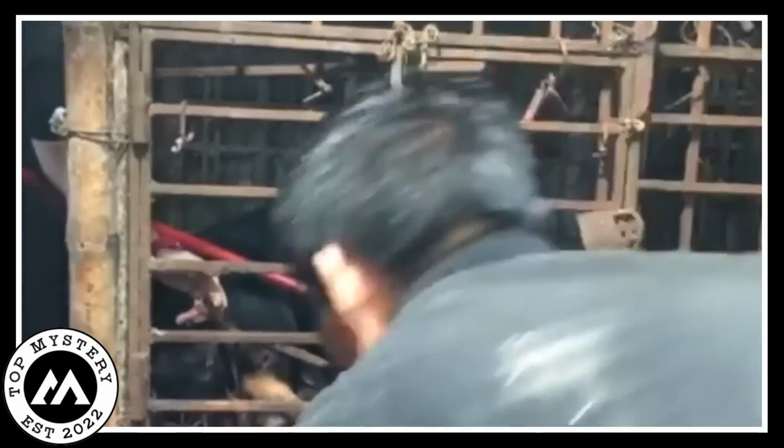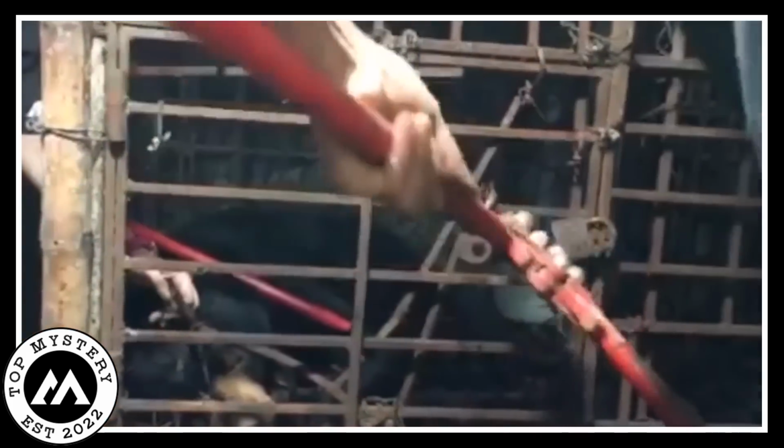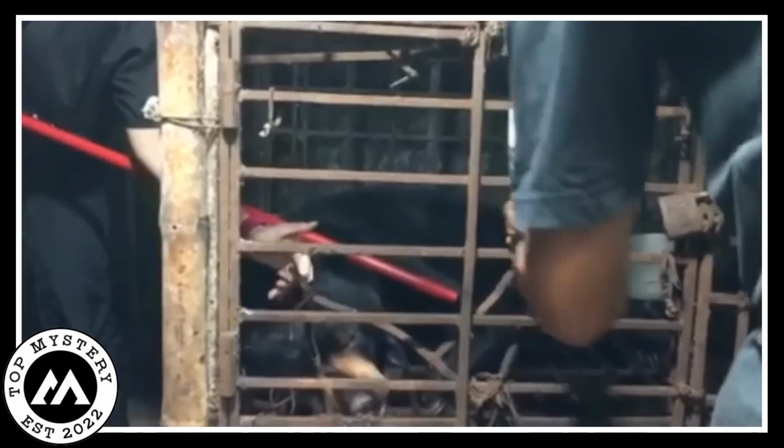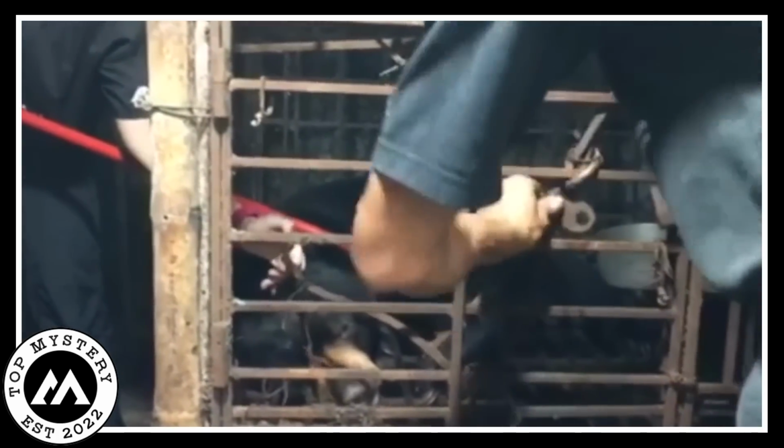The question that lingered in the air was heavy with uncertainty. How did this sun bear end up in that cage for 7 long years? What terrible things had she endured during that time? The mystery of her past haunted those who saw her video, reminding us of the darkness that can hide the suffering of animals in our world.